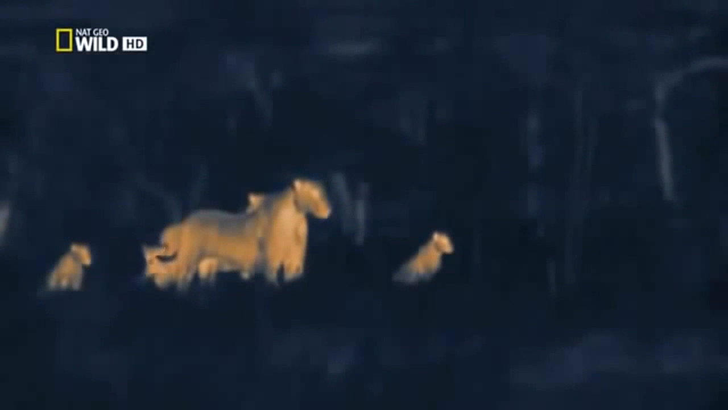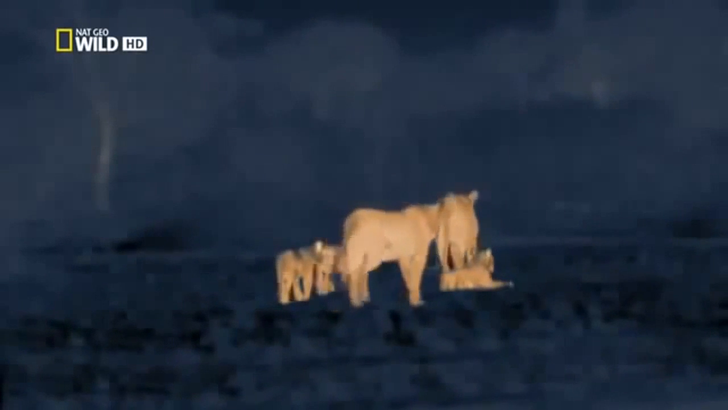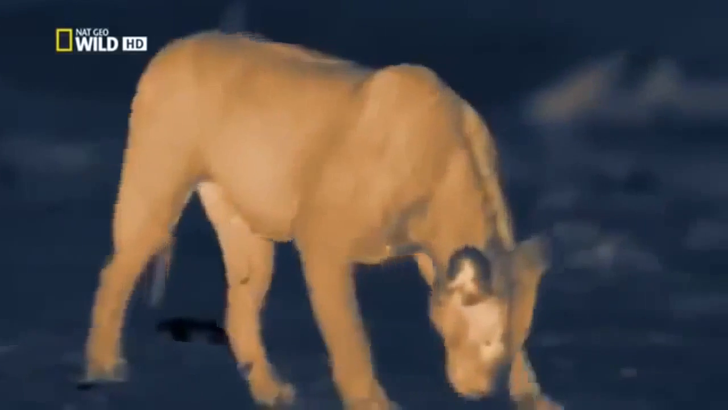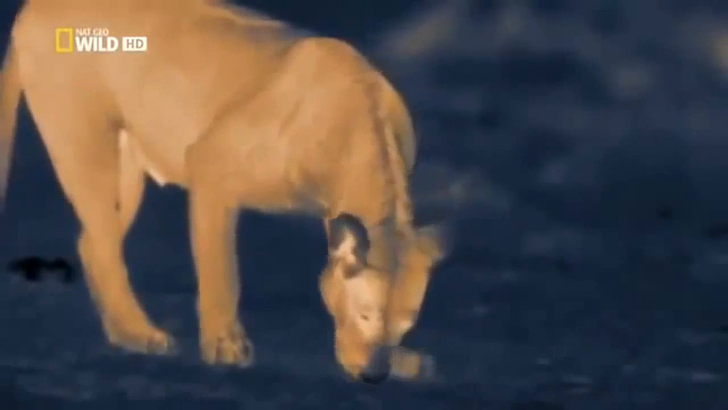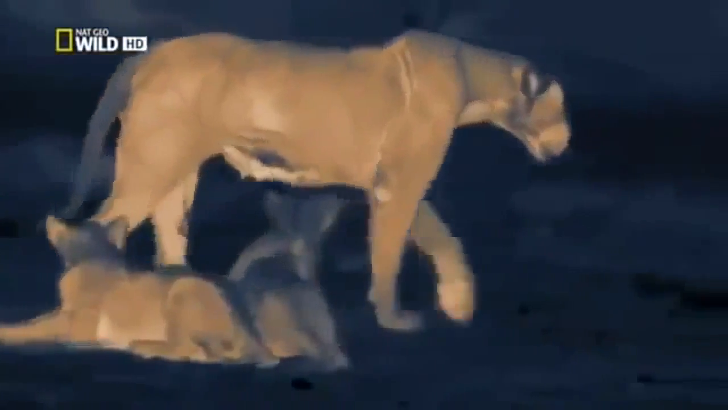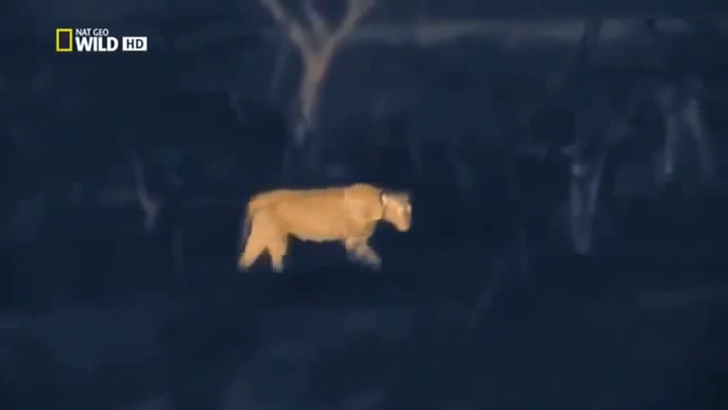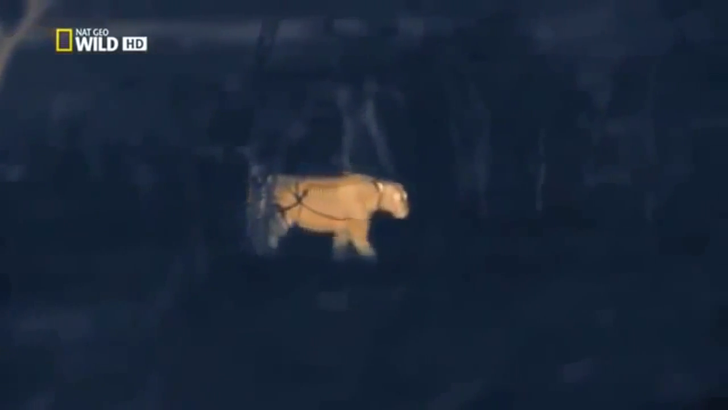It may not look like it. These lions are hunting. On this starry night, the pair can't see other animals more than 60 meters away. They are locating prey by scent and sound alone. Listening, smelling, learning about what is happening around them, picking up the news. Their sense of smell is many times better than ours. At night, noises travel much further in the cool, dense air, and the lions recognize the slightest sound.